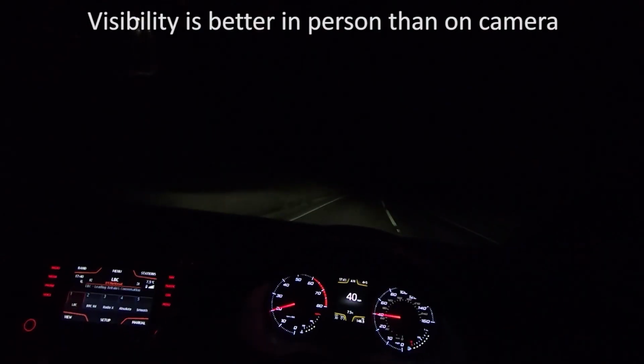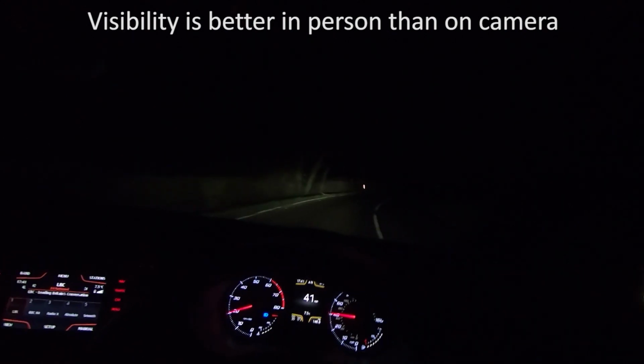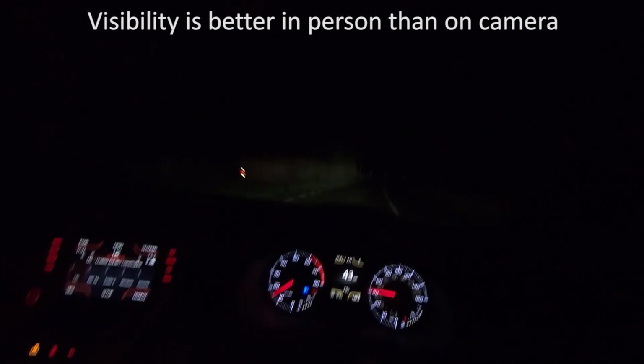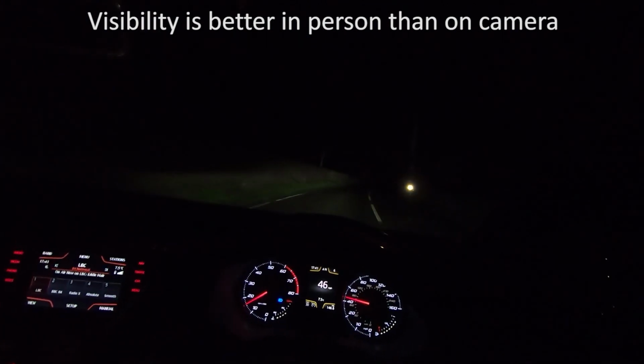So now I'm on a dark country road. I'm going to turn my full beams on, and look, I can see much further. And you want to keep your hand near the indicator stalk so you can switch the full beams on and off very easily like that.